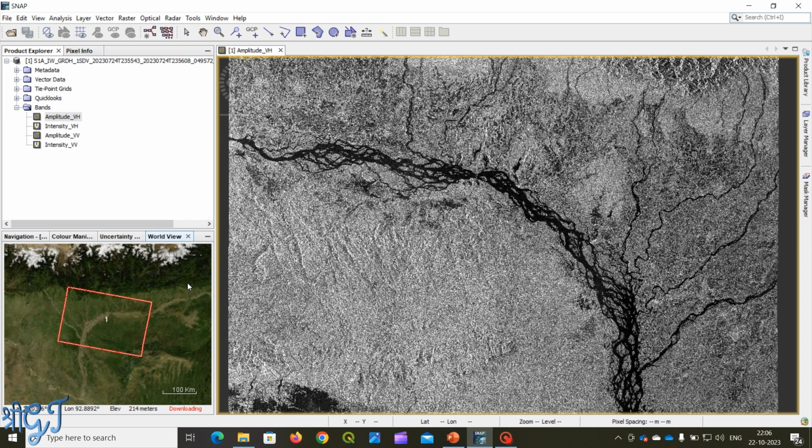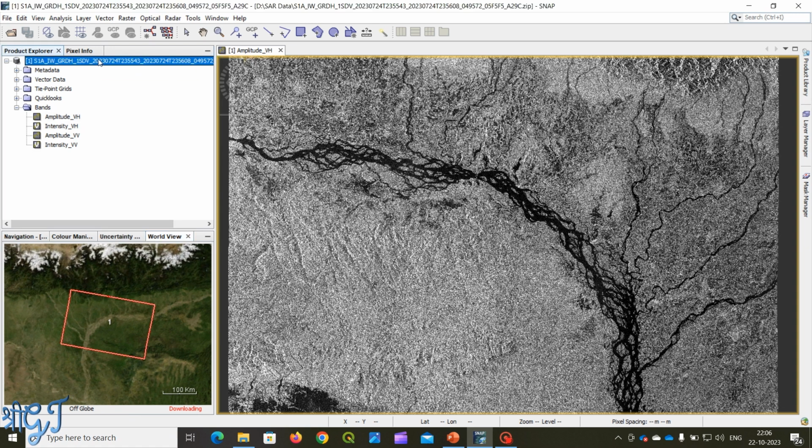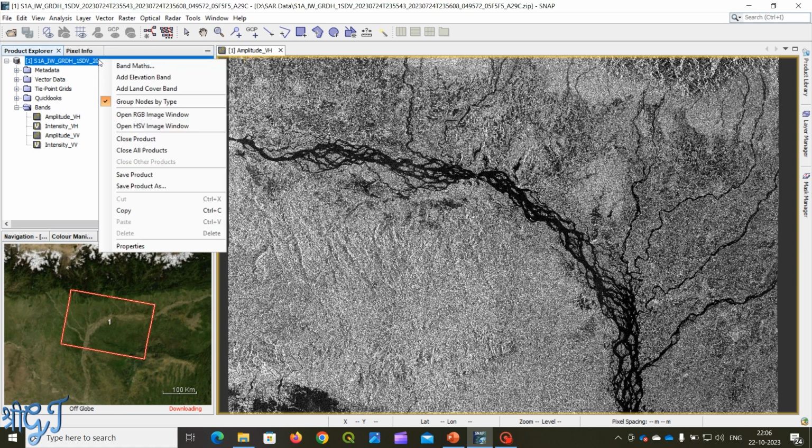So in the next step, we have to generate an RGB image. So click on the first image, and then right click, open RGB image window.